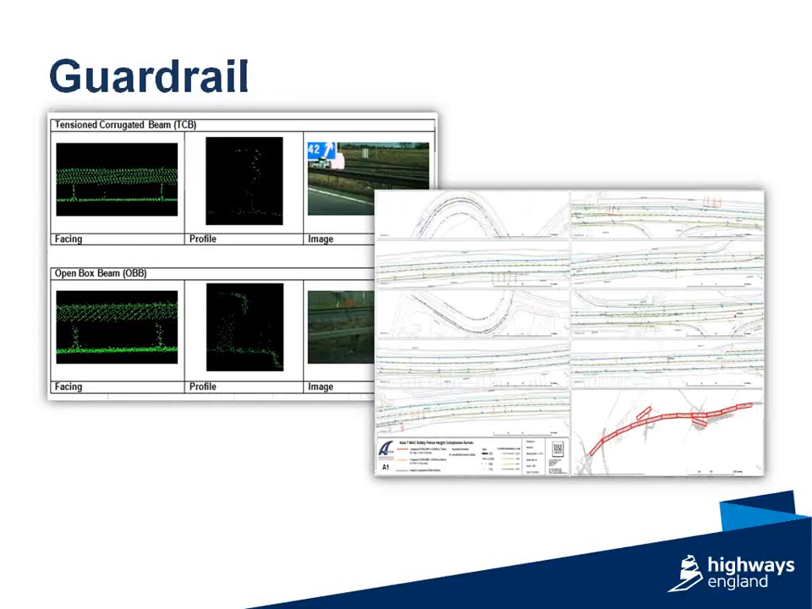So this is probably one of the slides which is of greatest interest, and one of the initial projects we worked upon with mobile mapping is looking at guardrail condition. We know where the guardrails are. That comes from the asset inventory. So there's a line on a map, tells you where all your guardrails are, tells you the profile of the guardrail, but it doesn't tell you the condition.